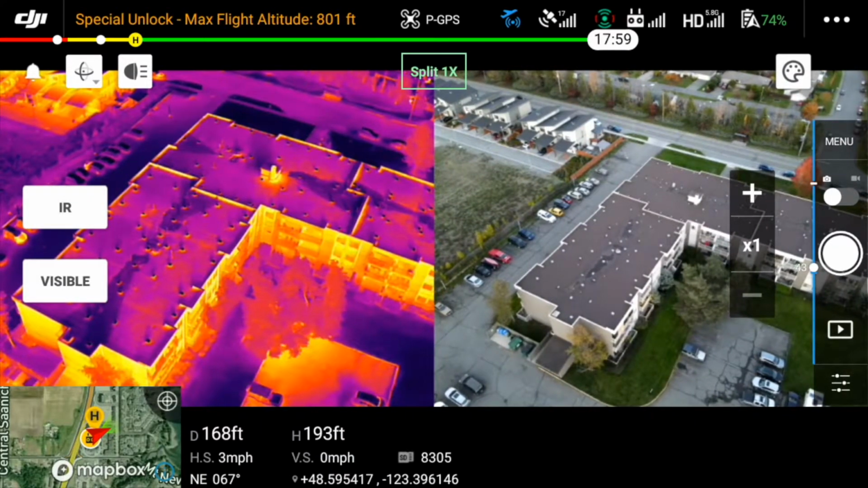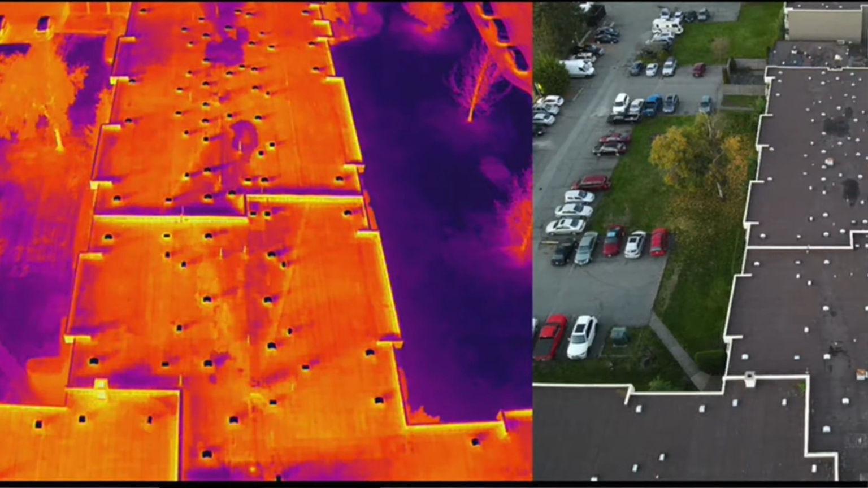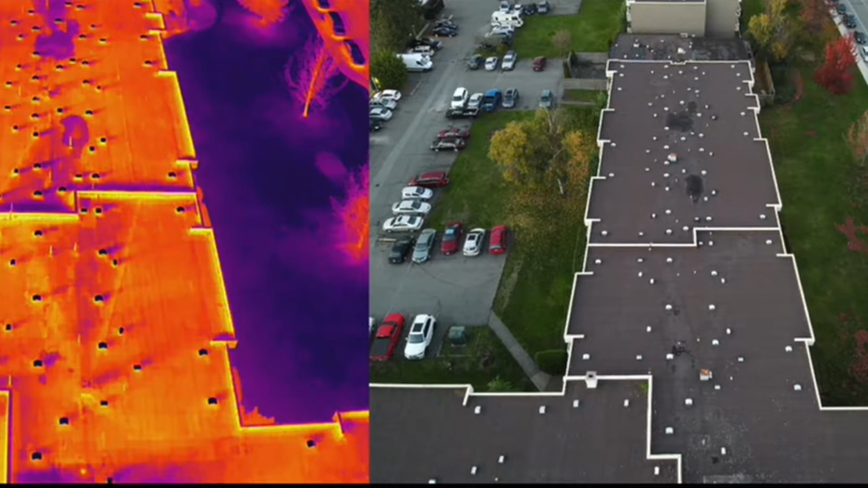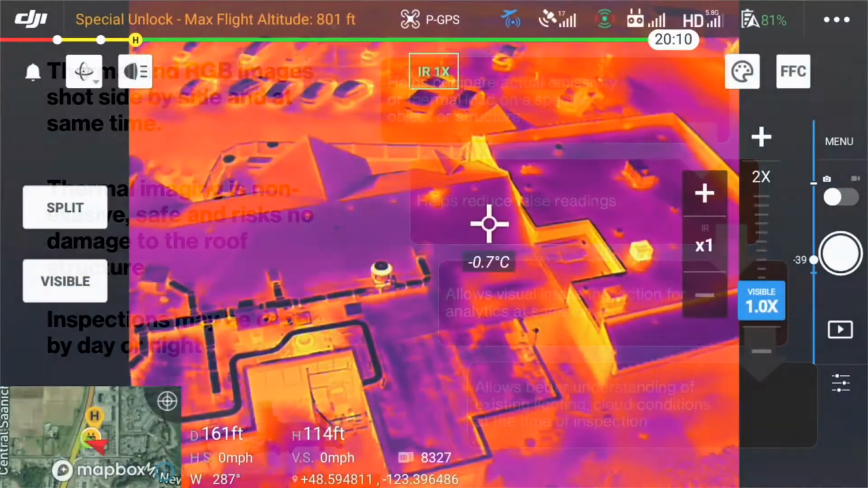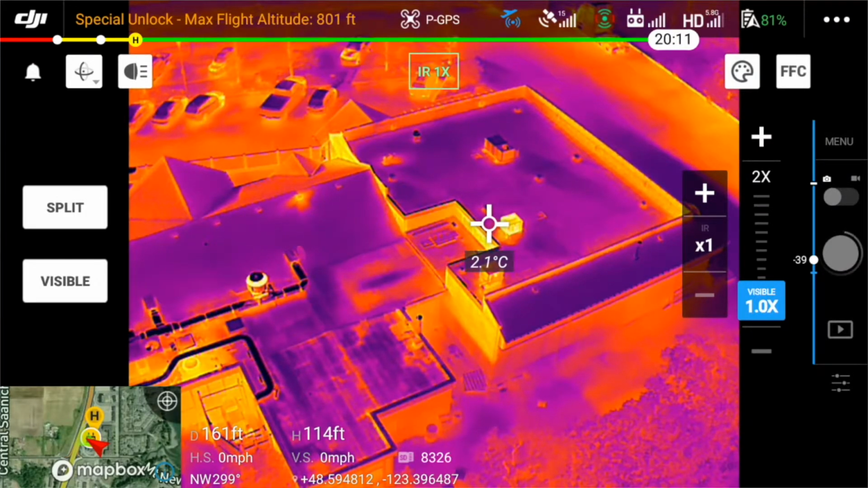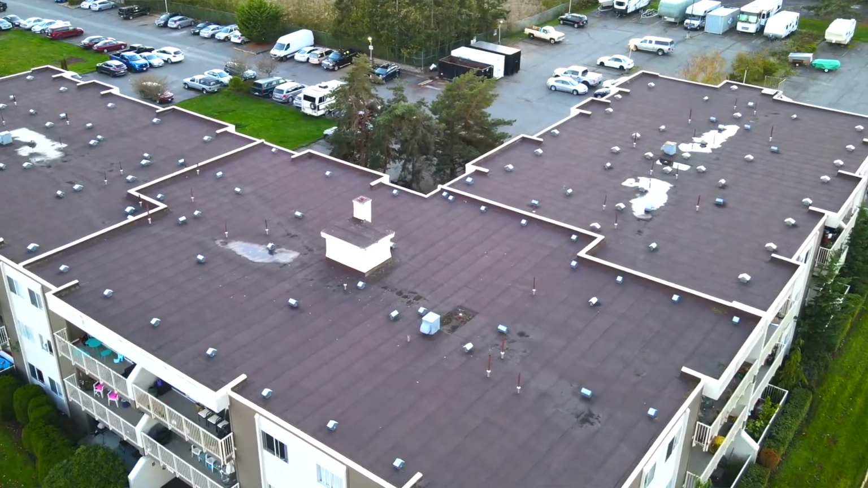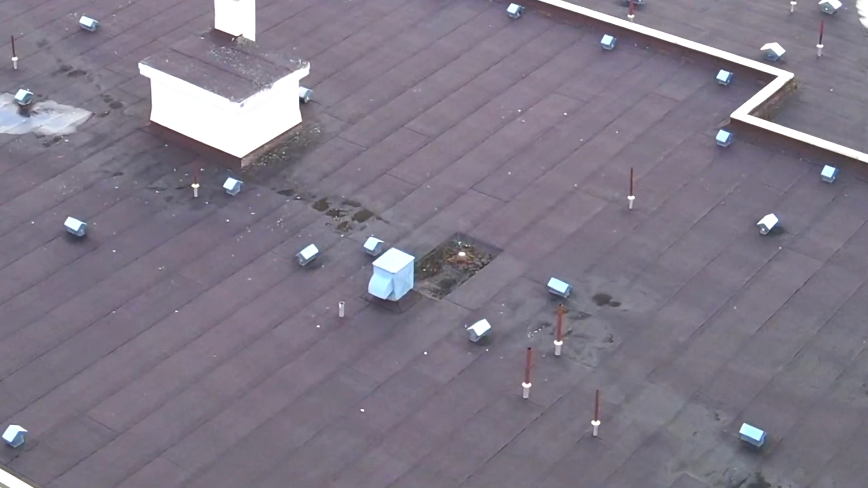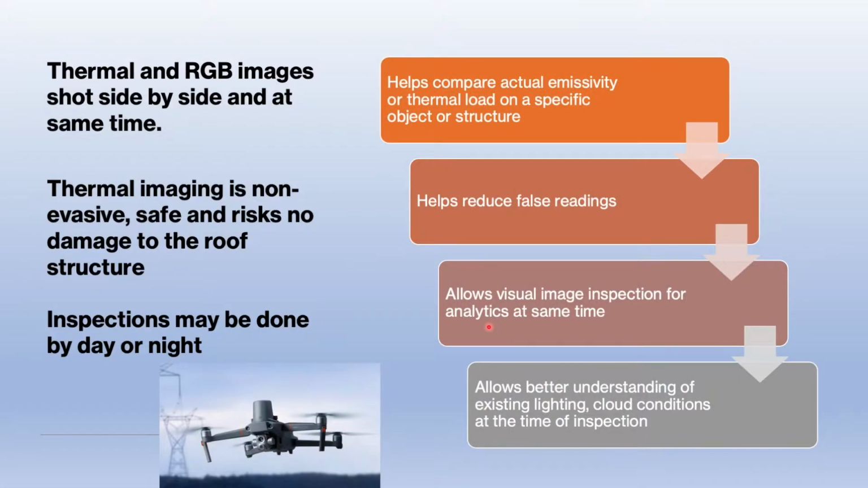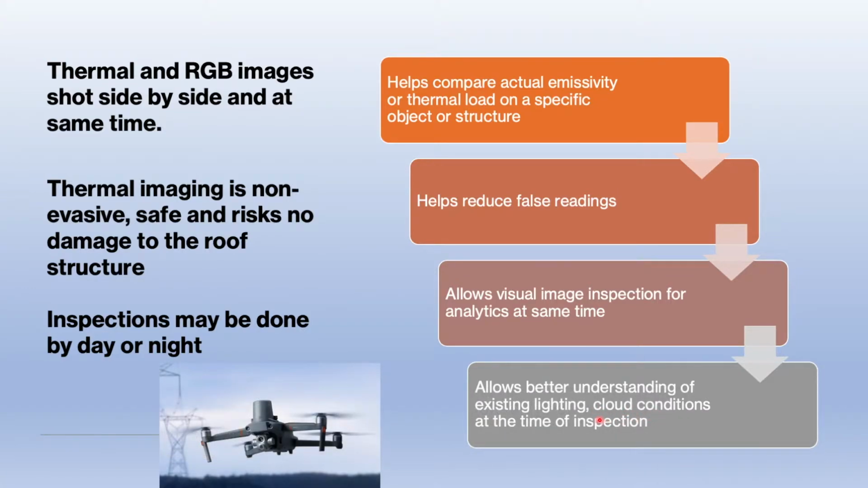It's critical to compare both so that if we see errors or things that are superficial, we can disregard them on the RGB imagery. This can help reduce false readings or recordings. This also allows us, with the 48 megapixel camera, to do a really good visual inspection for analytics at the same time, or see any obvious defects that stand out. The other advantage of the side-by-side camera is that it allows better understanding of the existing light conditions at the time of the inspection, including cloud conditions.